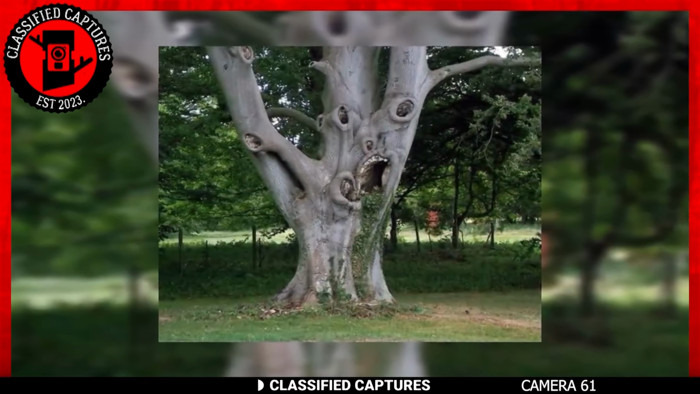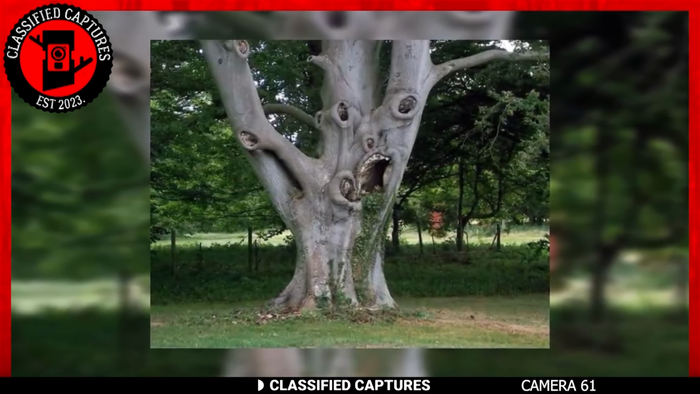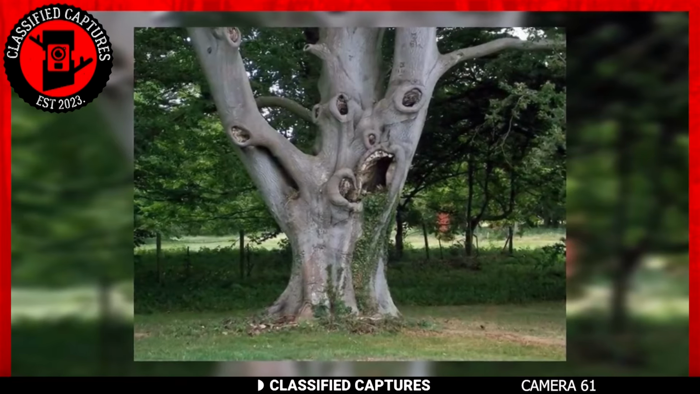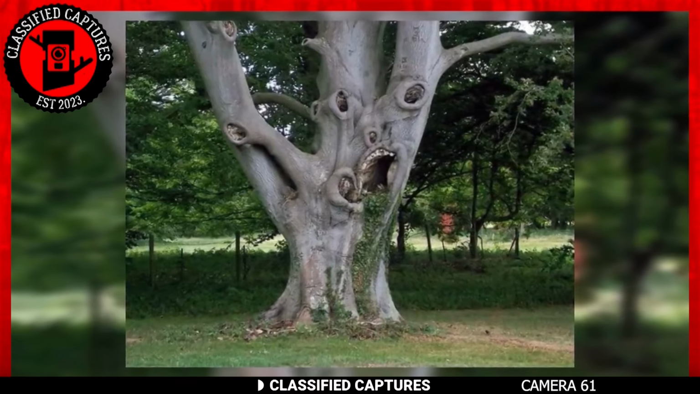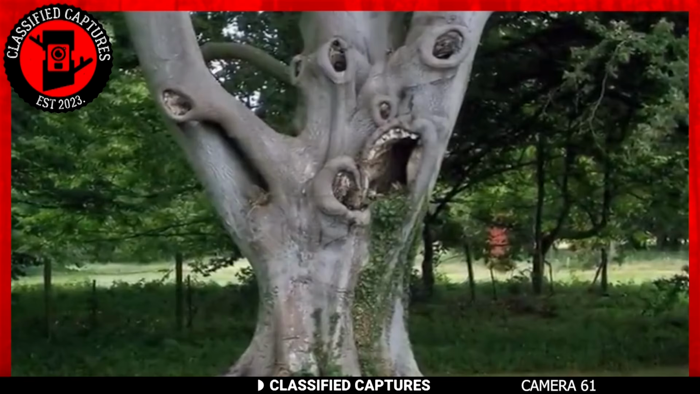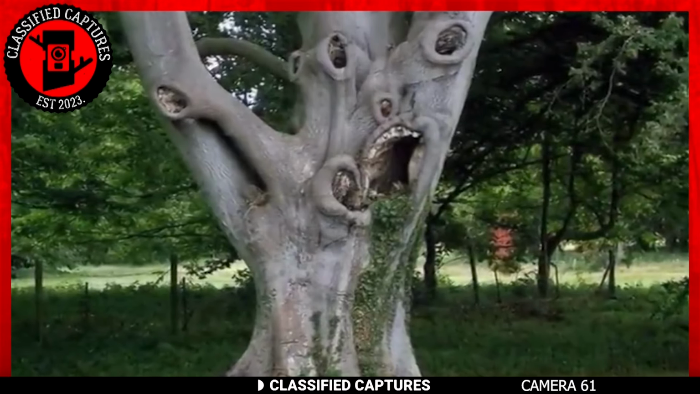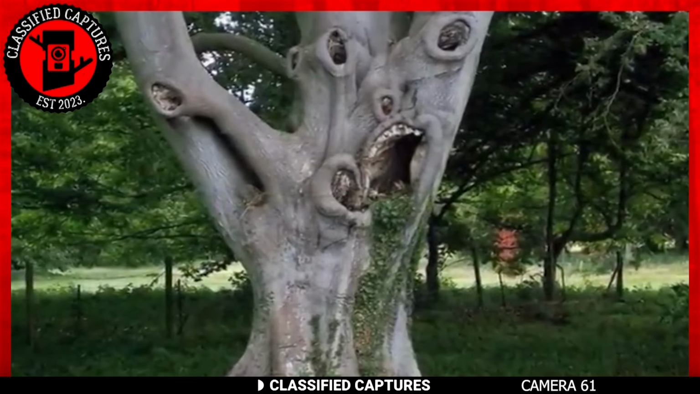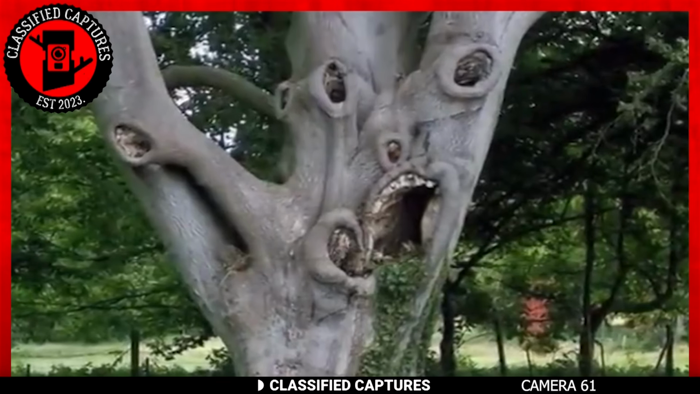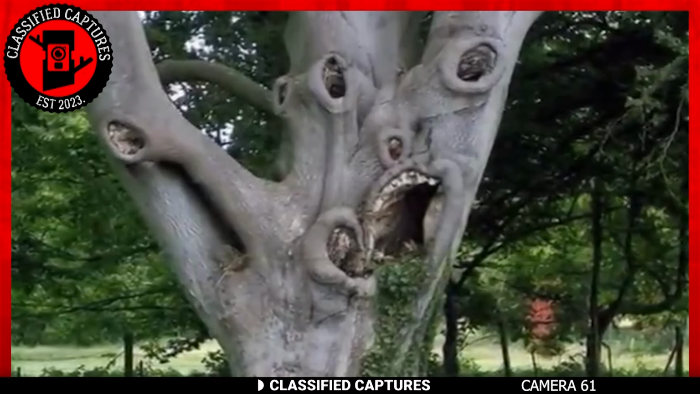Whilst the last capture left a lot of room for speculation due to its blurriness, this image is crystal clear and, quite frankly, more unsettling. Here we encounter another tree, but this one is considerably scarier than the previous one. This peculiar tree seems to have a face, and it's not a friendly one.